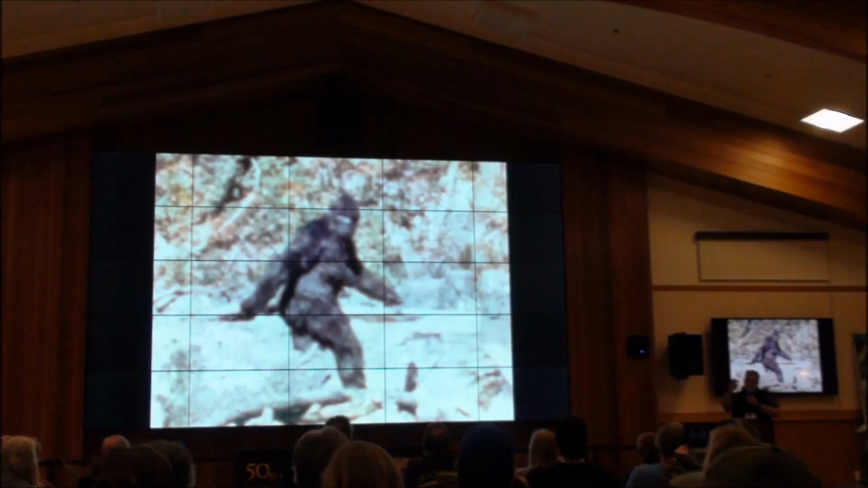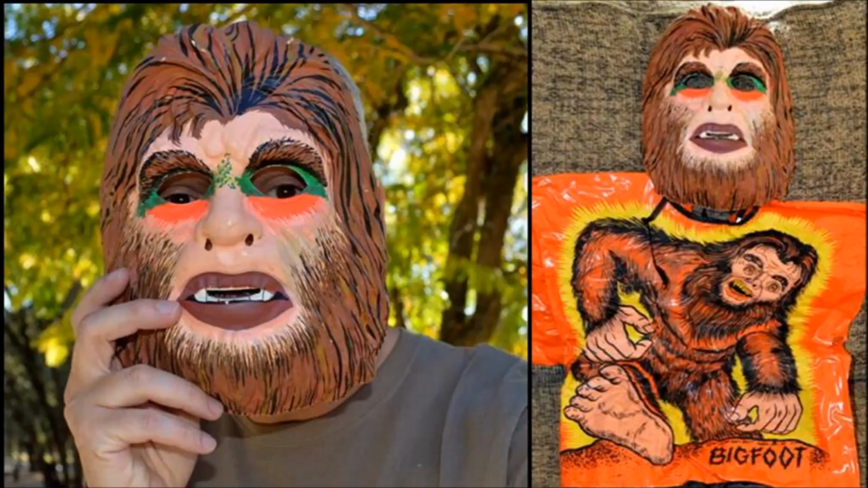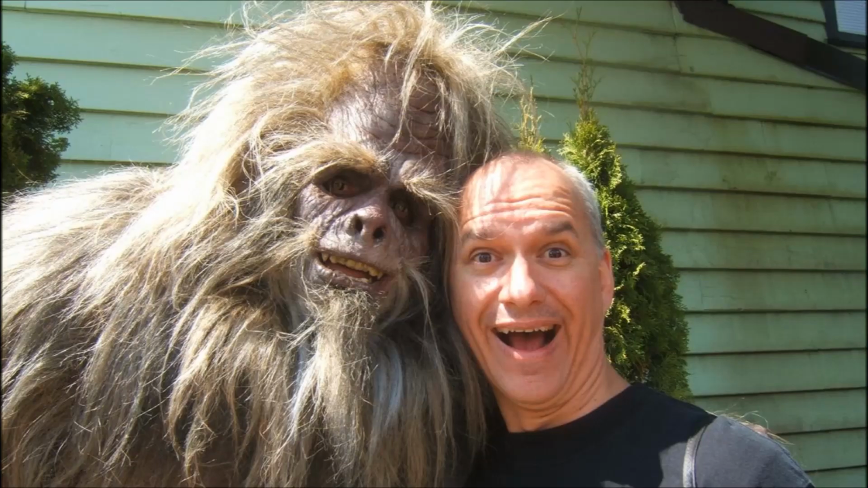Browsing the internet, you can find an endless supply of proposed legitimate Sasquatch photographs. Unfortunately, pretty much all of them are either hoaxed or misidentified. Personally, I do believe the Patterson-Gimlin film footage from 1967 is legit. However, even after 50-plus years of scrutiny, it is still being harshly debated. With the advancements in costume technologies and photo and audio manipulating software, photographic and audio evidence is pretty much worthless.